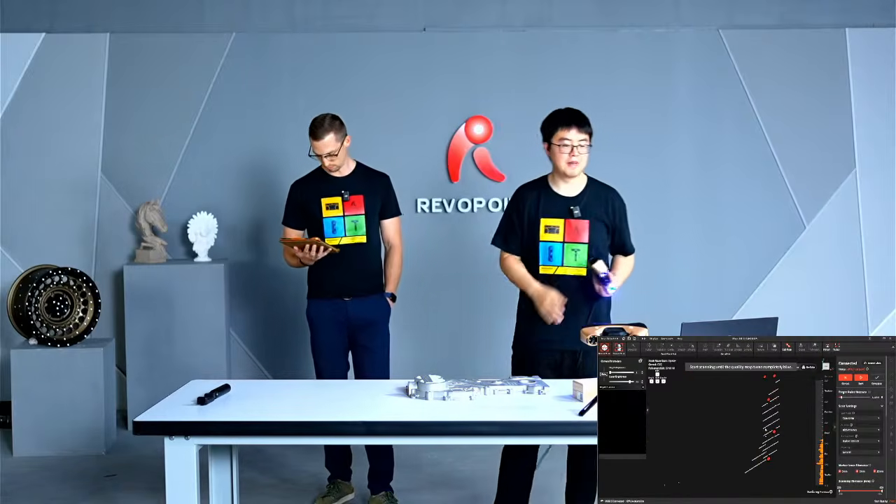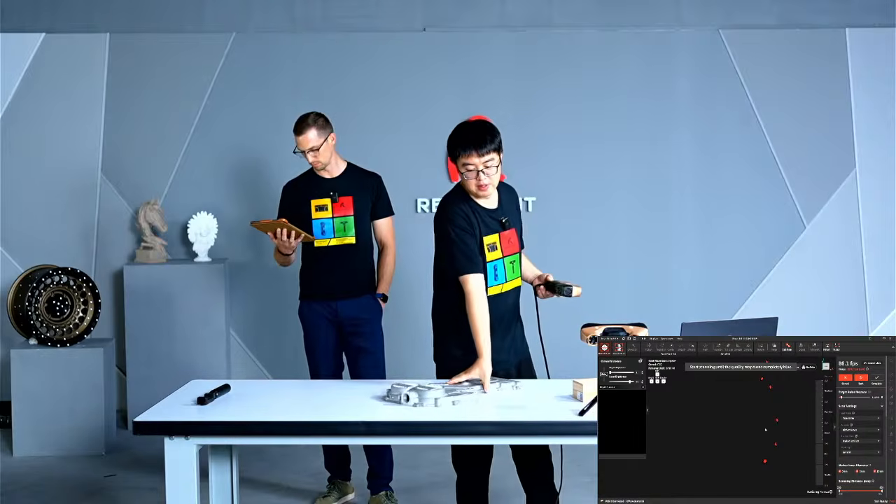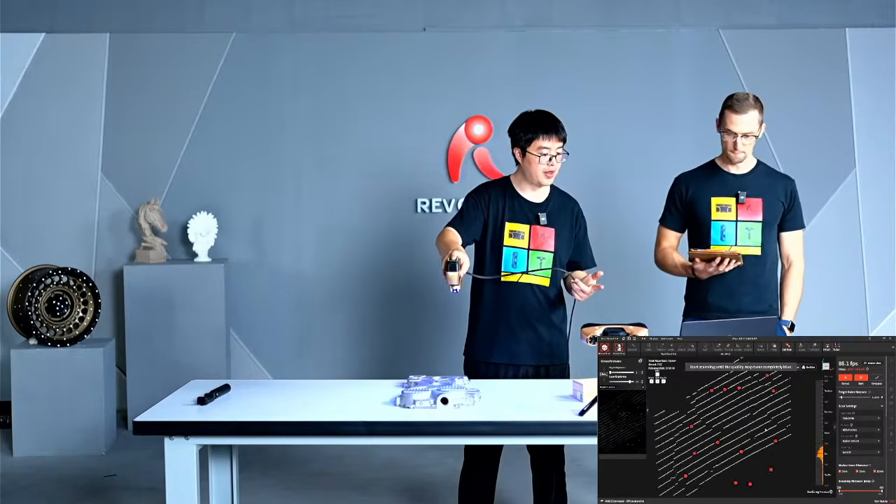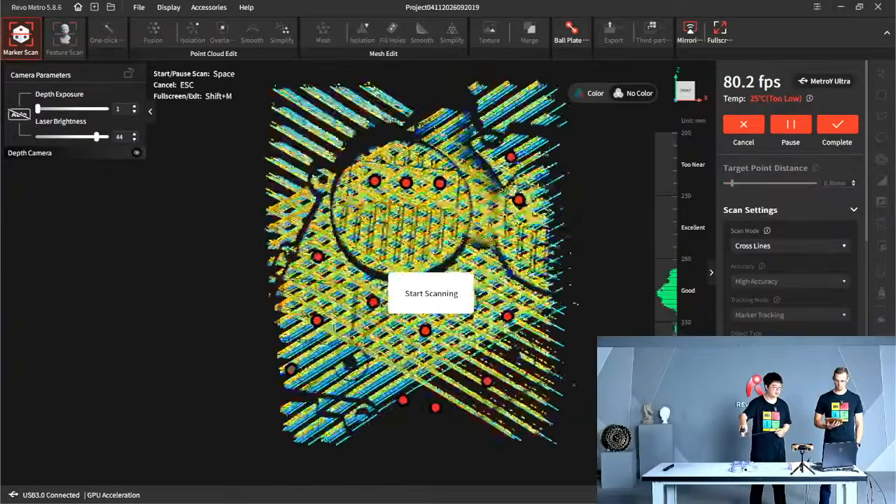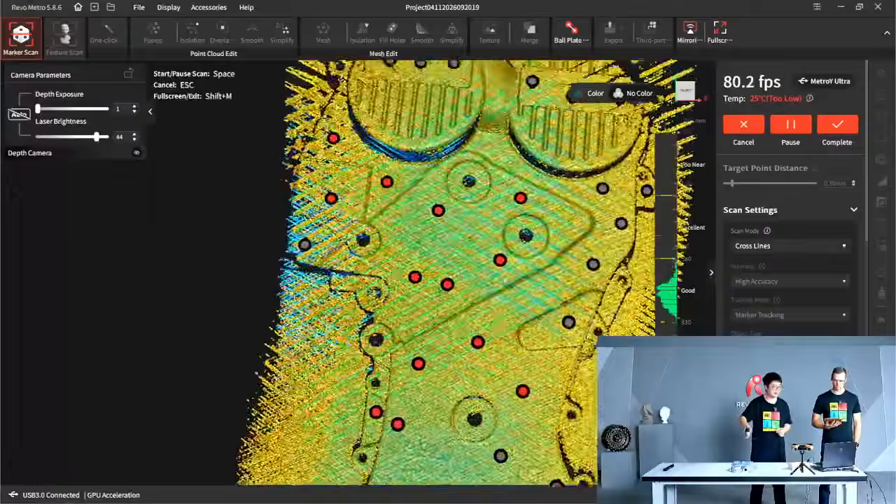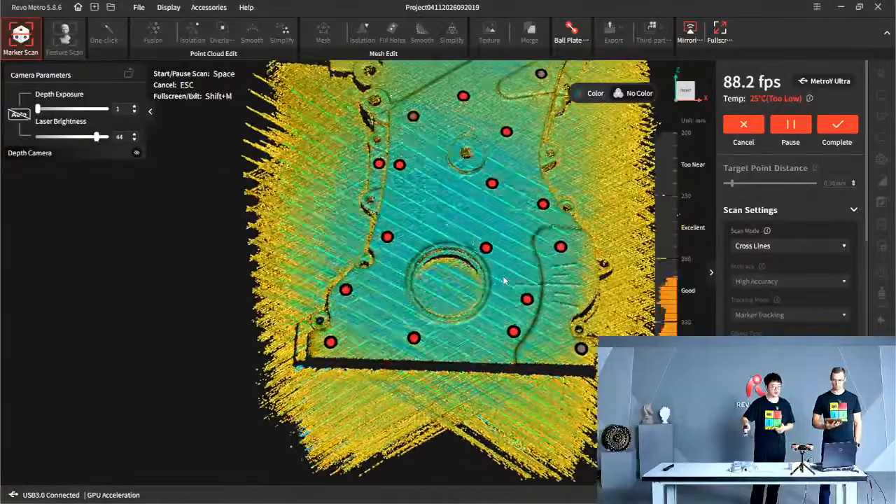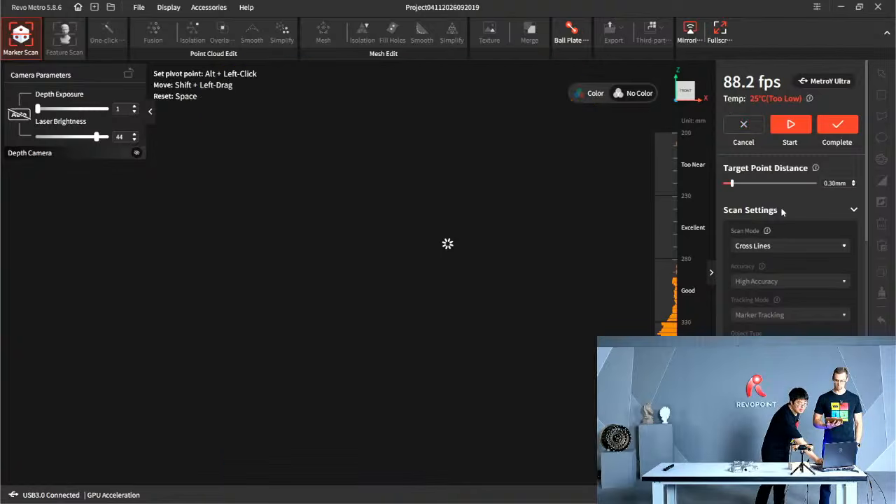Okay, guys. So right now, first, let me just quickly show you the difference of these 3 modes. So first, by default, it's 34 cross lines, and it scans really fast. Here we go. You almost need like no time to thoroughly scan this medium piece of metal. So that's the 34 cross lines.